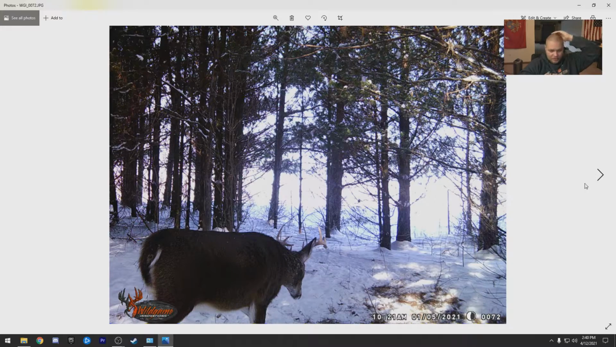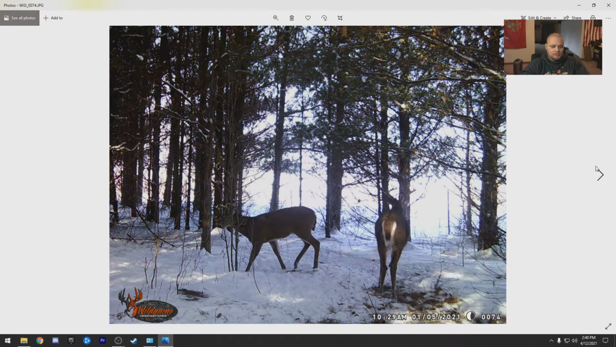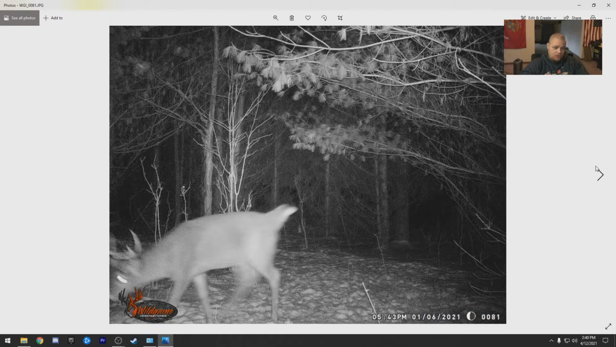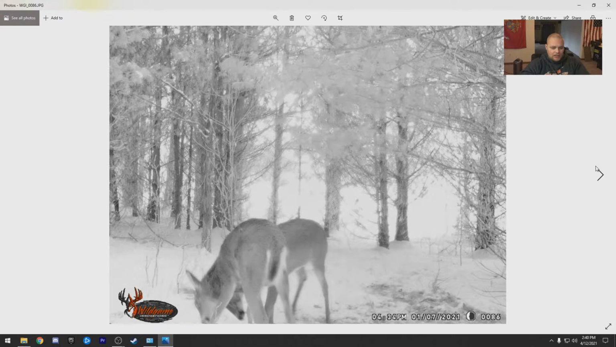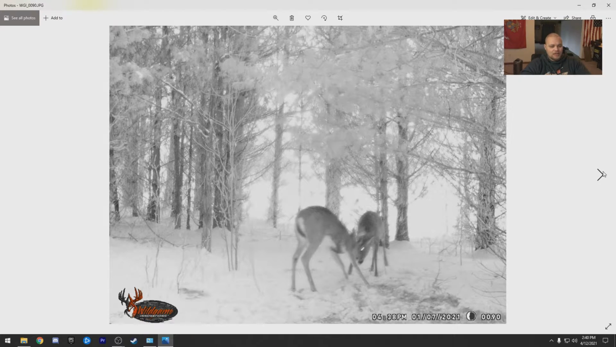And we got this good looking buck here. Nice solid 8-pointer, but man, you just imagine what all these bucks are gonna look like next year. So then we keep going. There's a good one there. Can't see much of them, but ooh boy. A couple of little bucks fighting. This is January 7th, and the amount of fighting pictures we got on our cameras is absolutely insane.